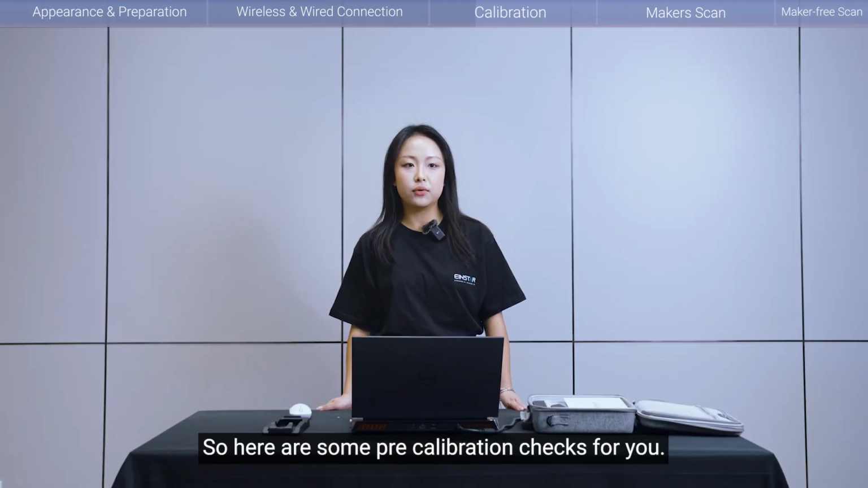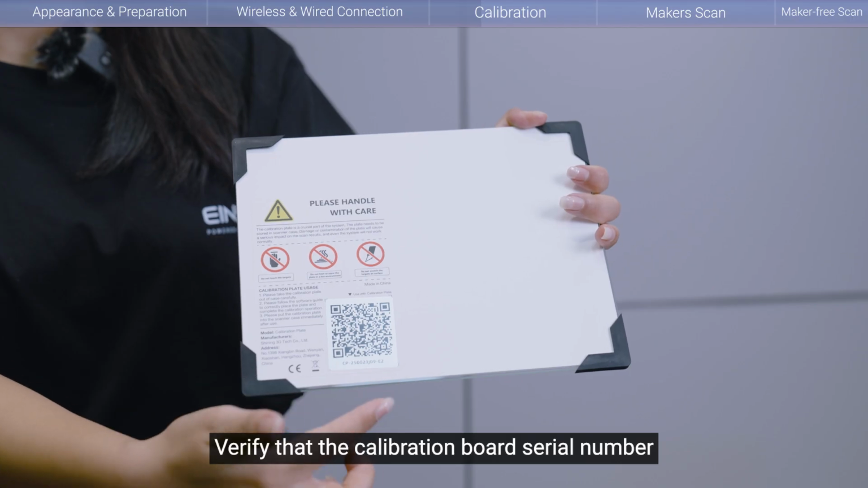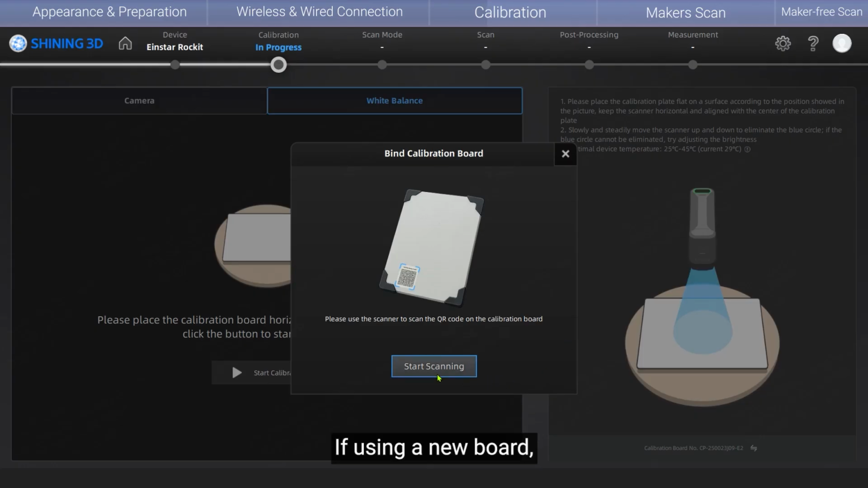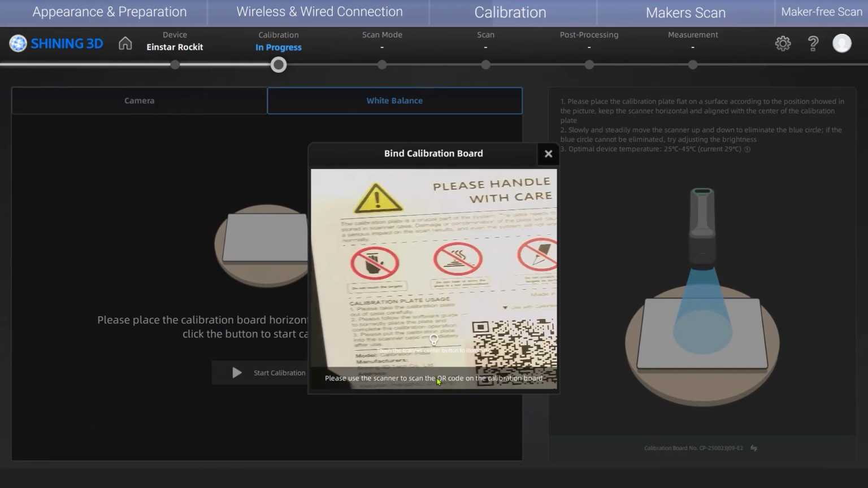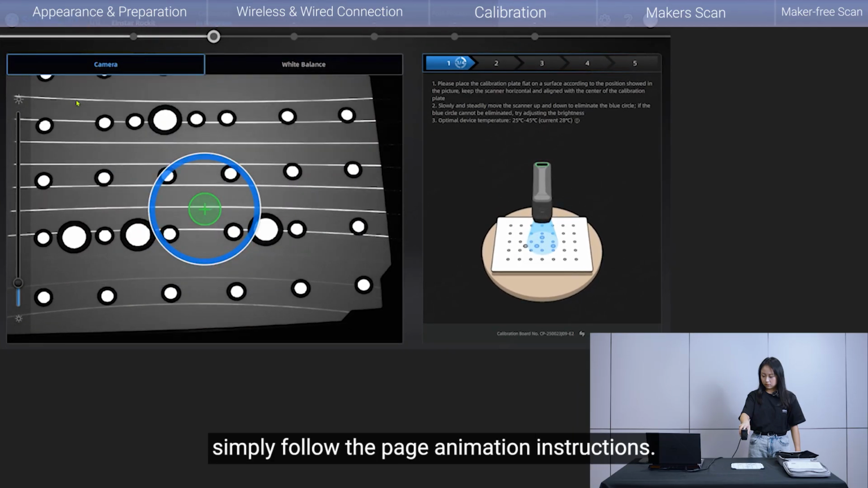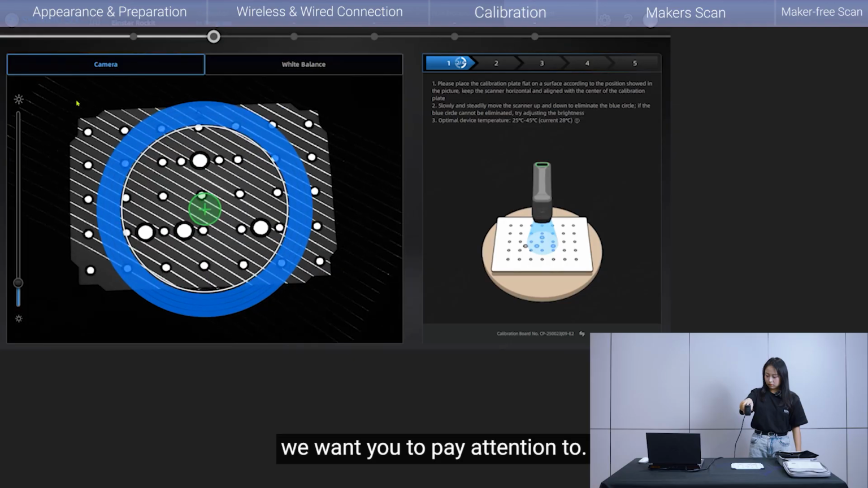So here are some pre-calibration checks for you. Verify that the calibration board's serial number matches the on-screen display. If using a new board, scan its QR code with the scanner first to sync. When calibrating, simply follow the page animation instructions, and here are some other things we want you to pay attention to.